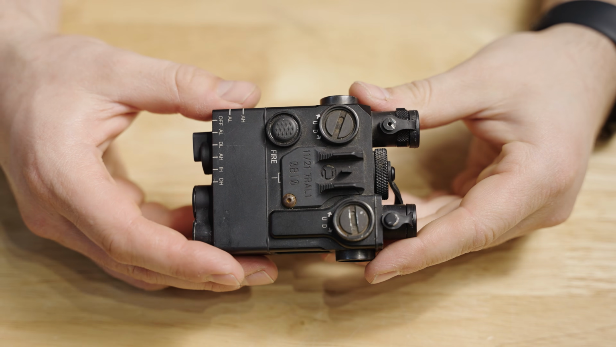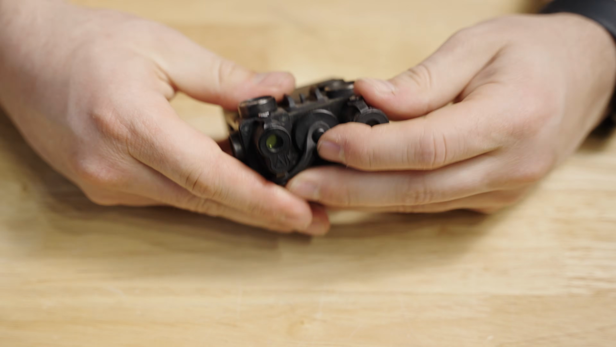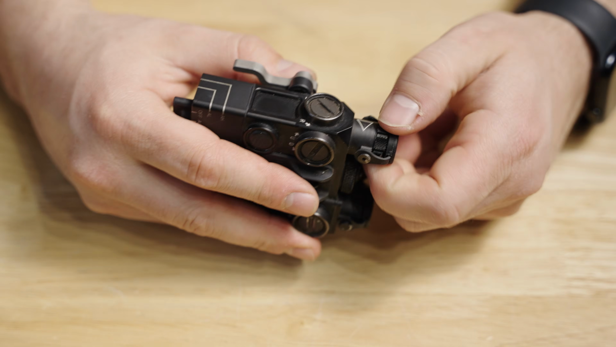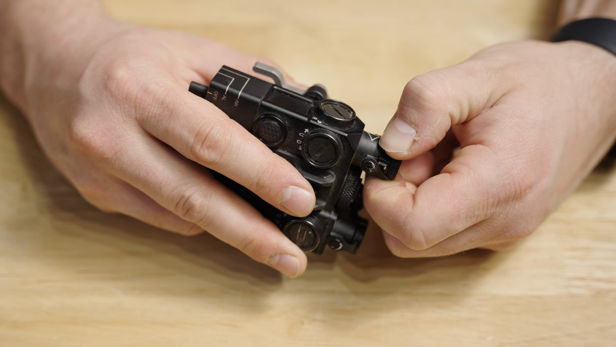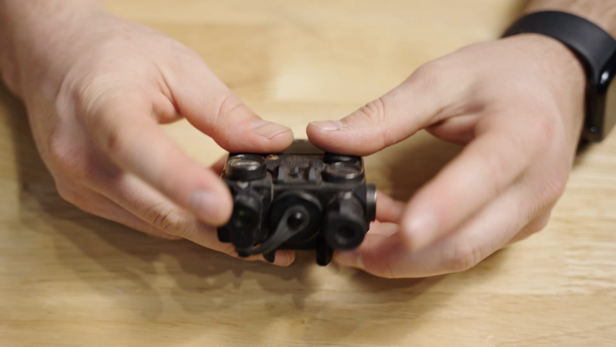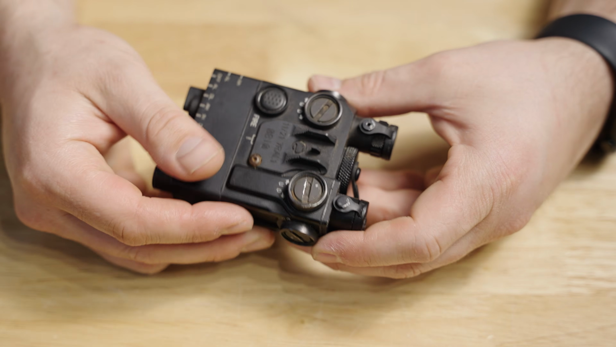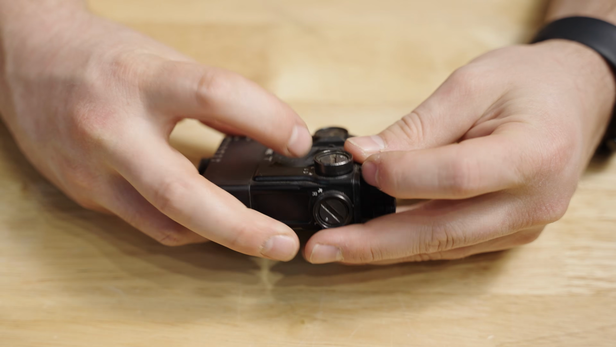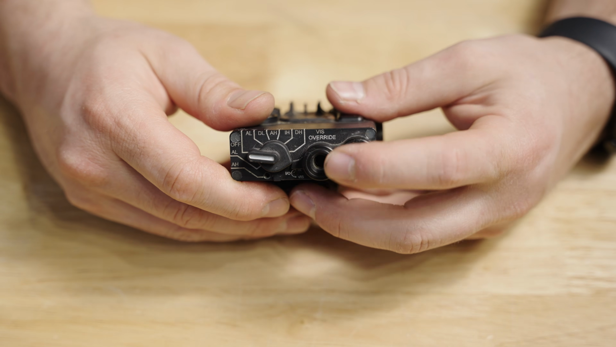The DBAL A3 has a stacked vis and IR laser on one side. On the opposite side, it's going to have your IR illuminator. The illuminator diverges or converges by twisting. It only has about a quarter turn on that range, and then each set of illumination tools are independently adjusted with some exposed turrets that are slightly recessed into the actual housing to protect those turrets. On the rear, you have your remote switch ports.